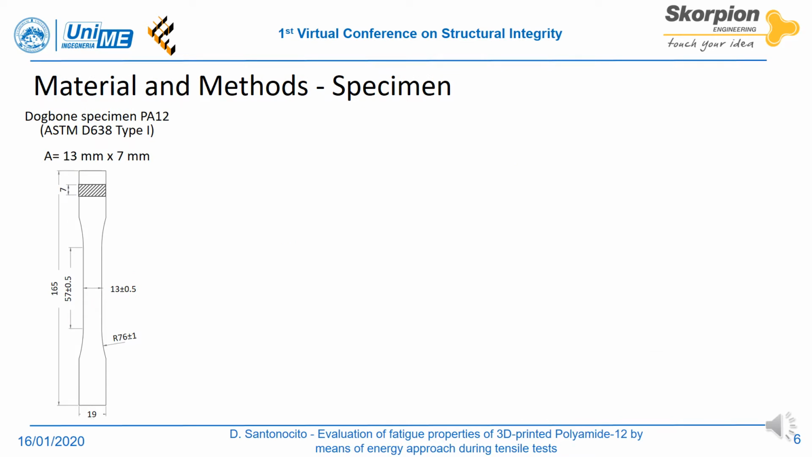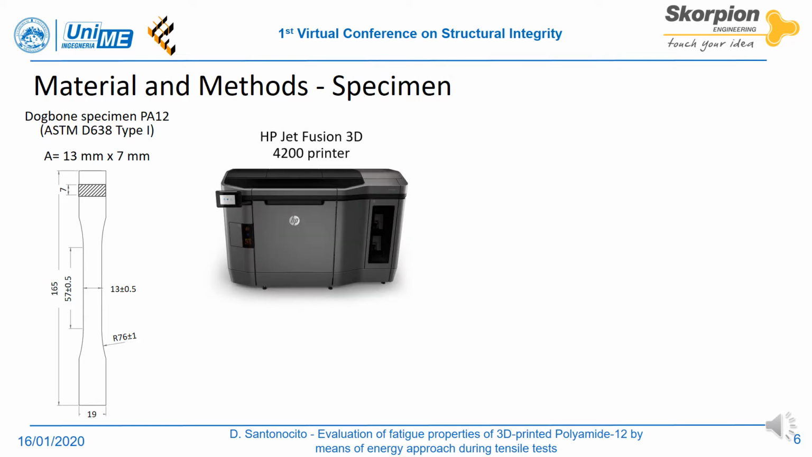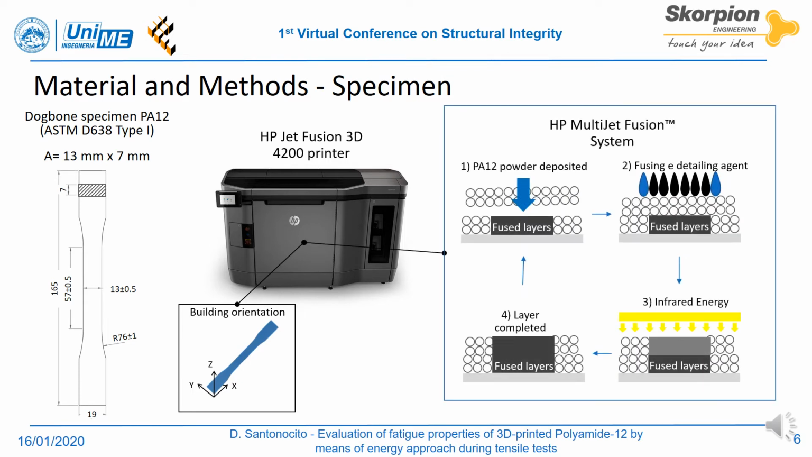Static tensile tests were performed on specimens made of 3D-printed Polyamide-12 according to the geometry prescribed by the ASTM D638 standard, with a nominal cross-section of 13 per 7 mm. The specimens were realized with an HP Jet Fusion 3D printer along the XY plane, adopting the polymeric powder HP 3D High Reusability PA12. The printer adopts the multi-jet fusion printing system.